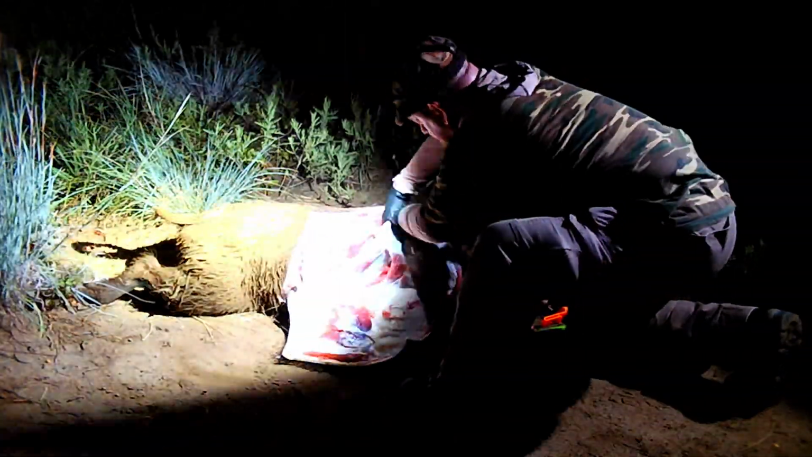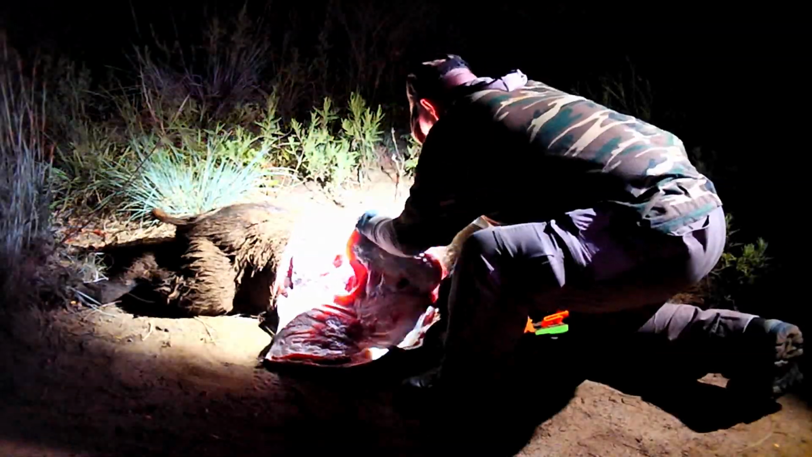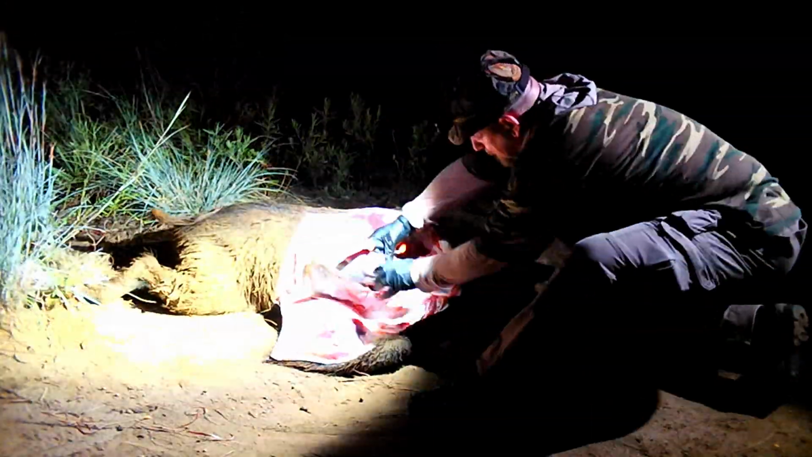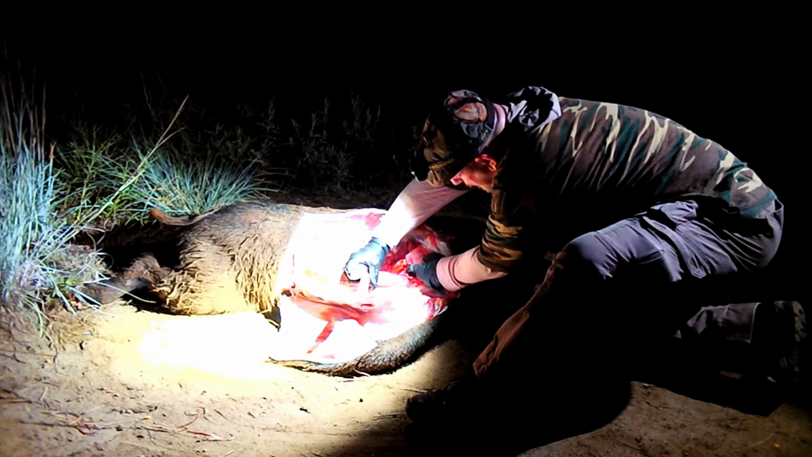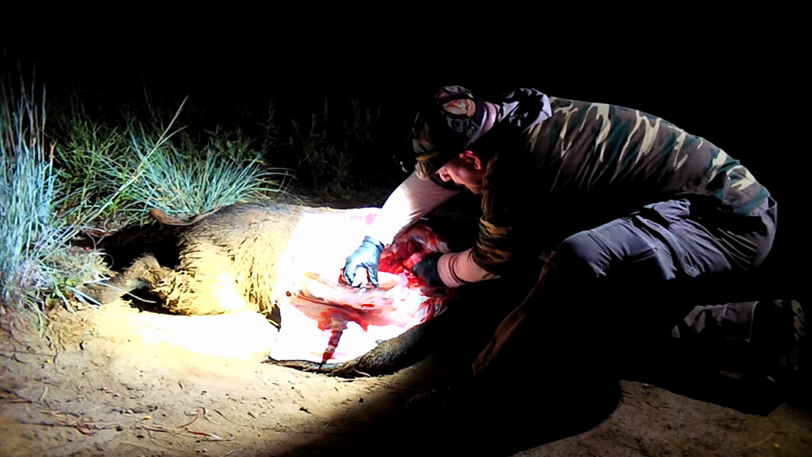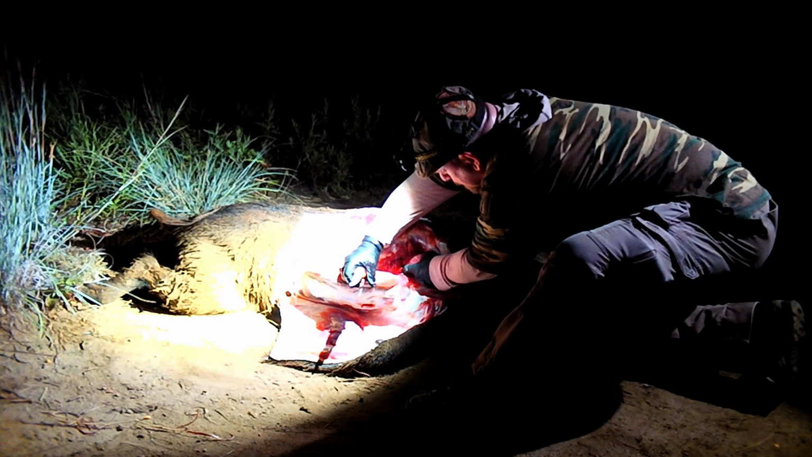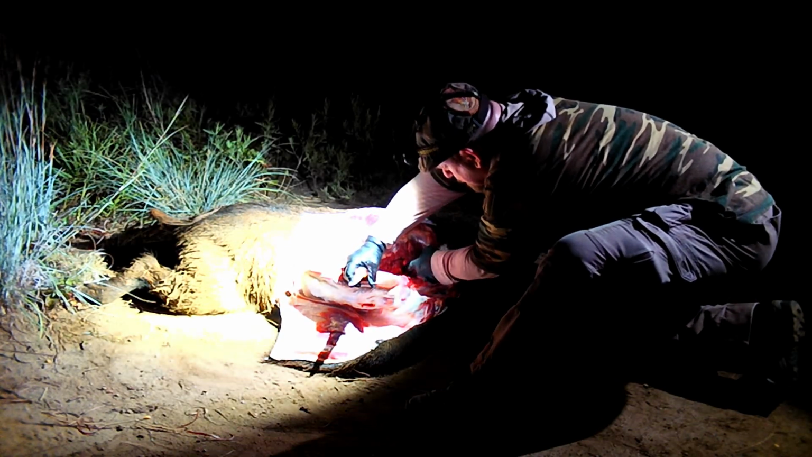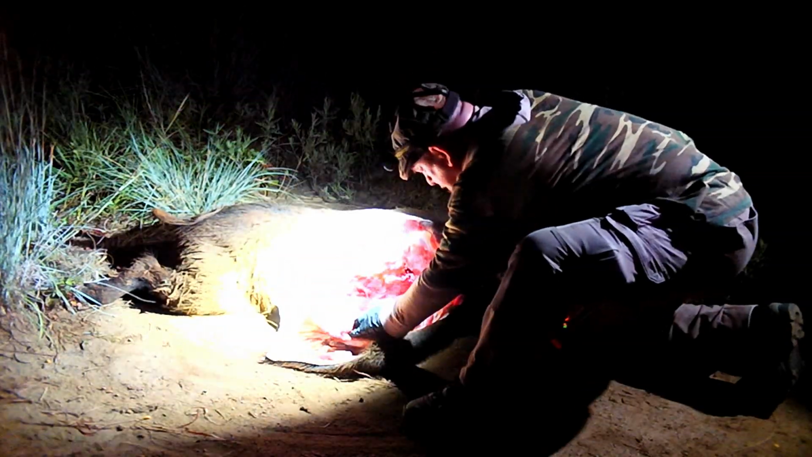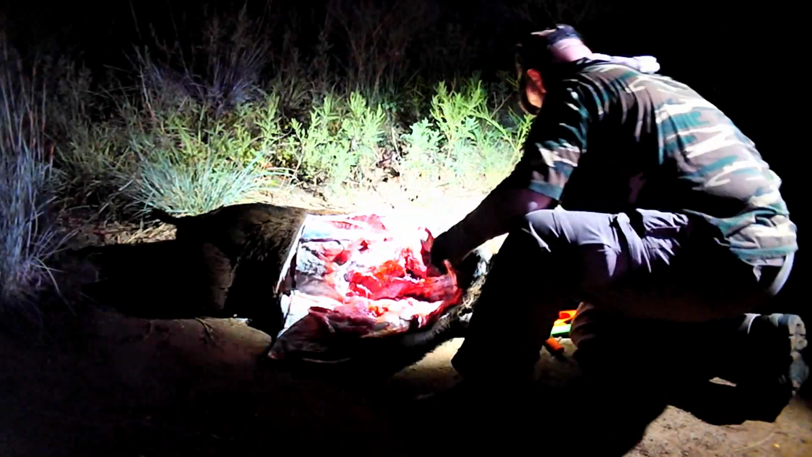Here I'm peeling back the shoulder blade to look at the damage underneath. The bullet has passed into the chest cavity, breaking two ribs. Again, I'm not seeing much blood underneath the shoulder blade or around the wound channel.